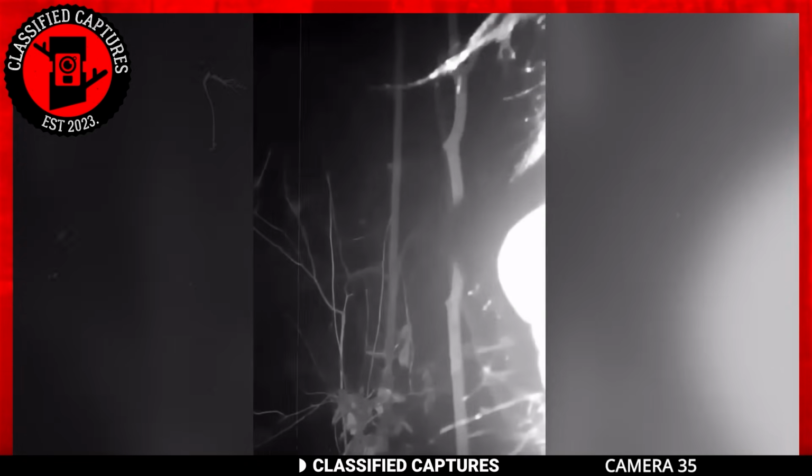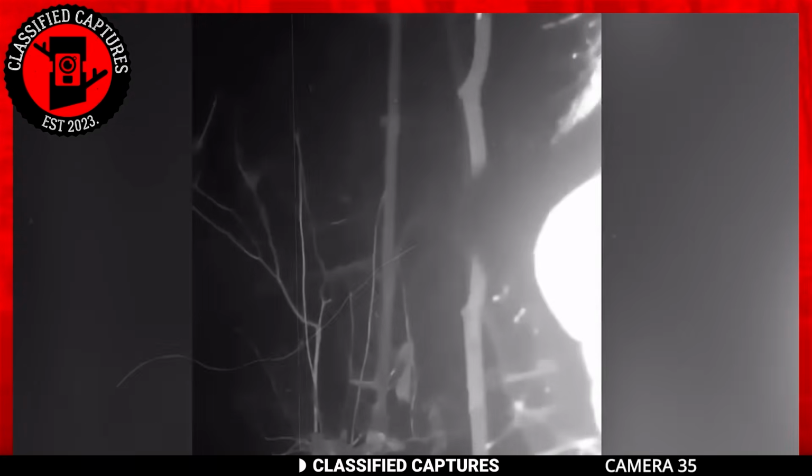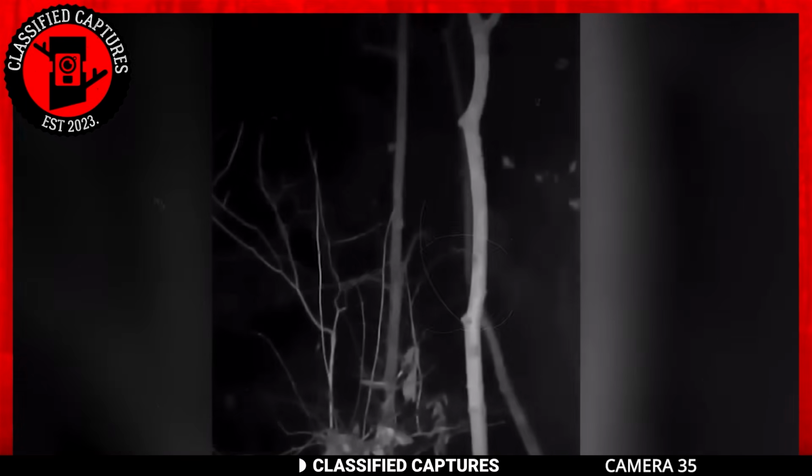It's hard to see the face of the creature or animal, but from what we can tell, it's hairy and has a well-defined nose. It's almost as though it was trying not to be captured by the camera and wasn't sure if it had captured its face. Whatever the case, the creature suddenly attacks the camera and tears it down. It leaves after a few seconds, presumably thinking it had destroyed the camera.